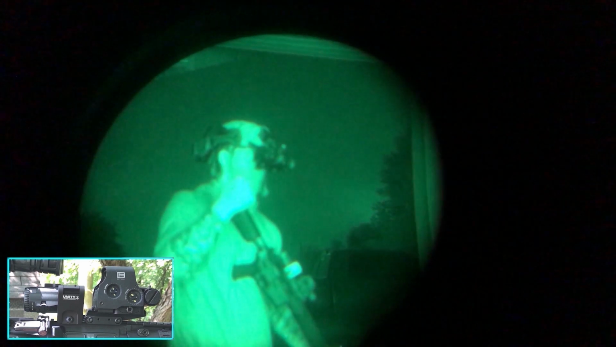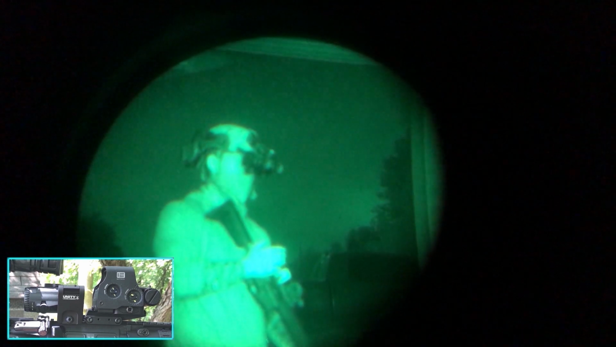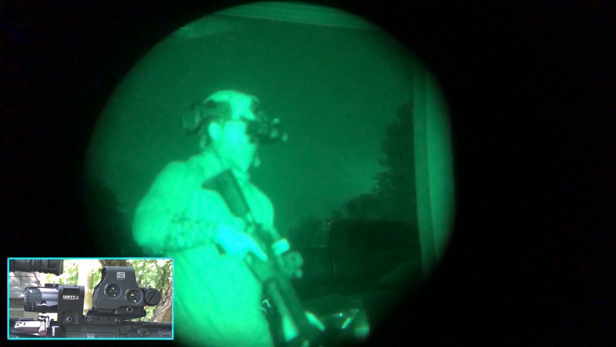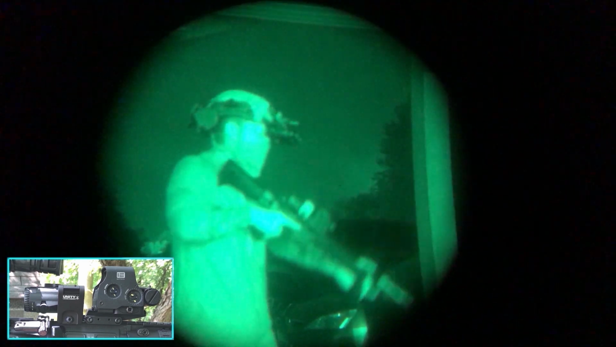It's going to happen with an LPVO, it's going to happen with an ACOG, it's going to happen with a magnifier that's still attached, which again, if you're running a nighttime scenario, why do you still have a magnifier attached? It's pointless. You can't use this through nods. It's a waste. Take it off, put it in your bag. So, something to keep in mind.